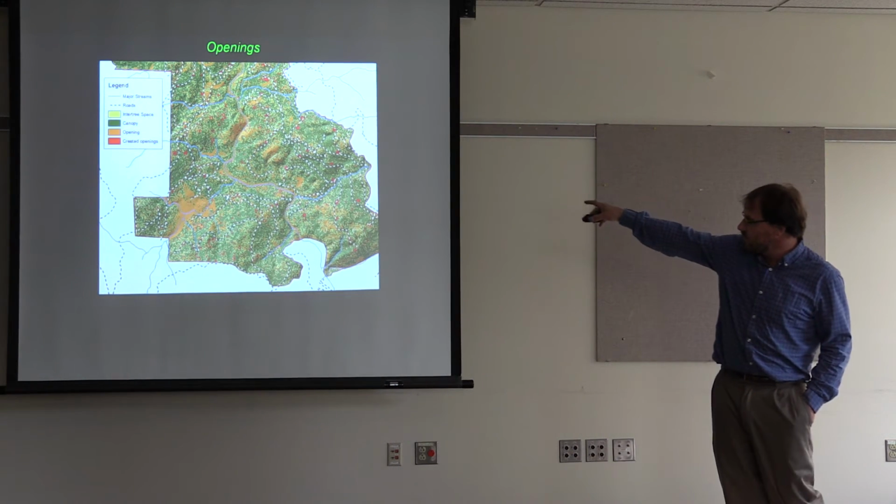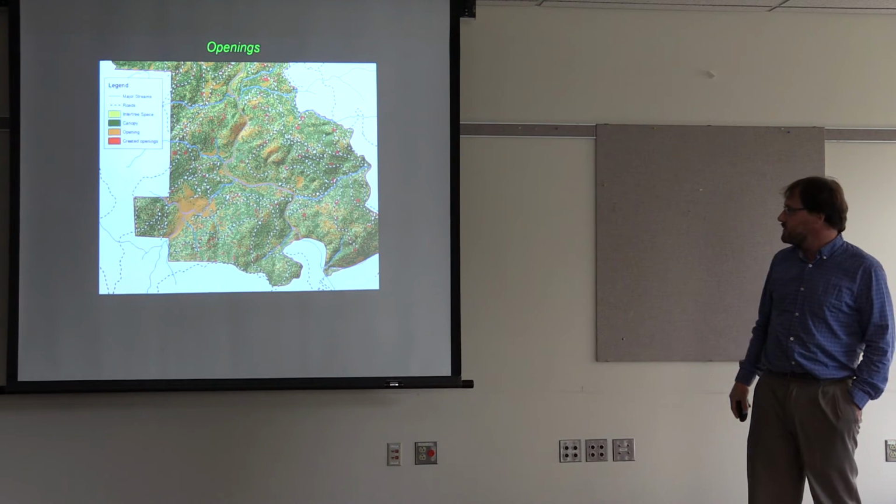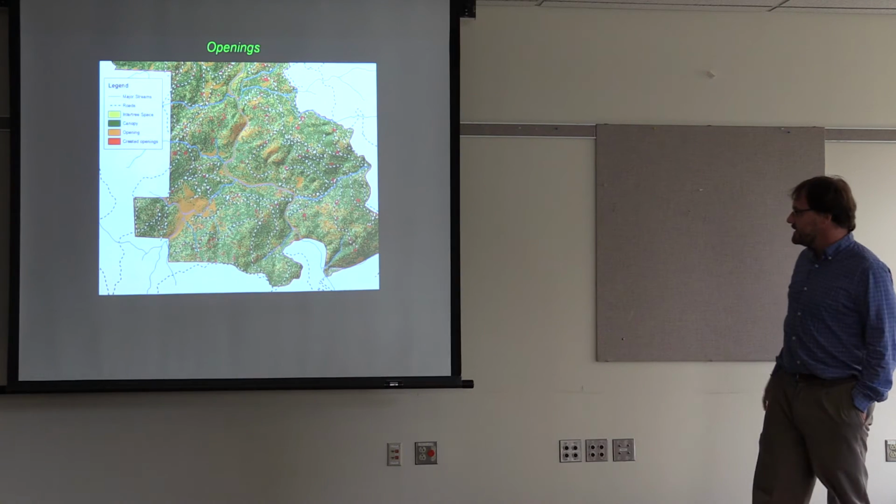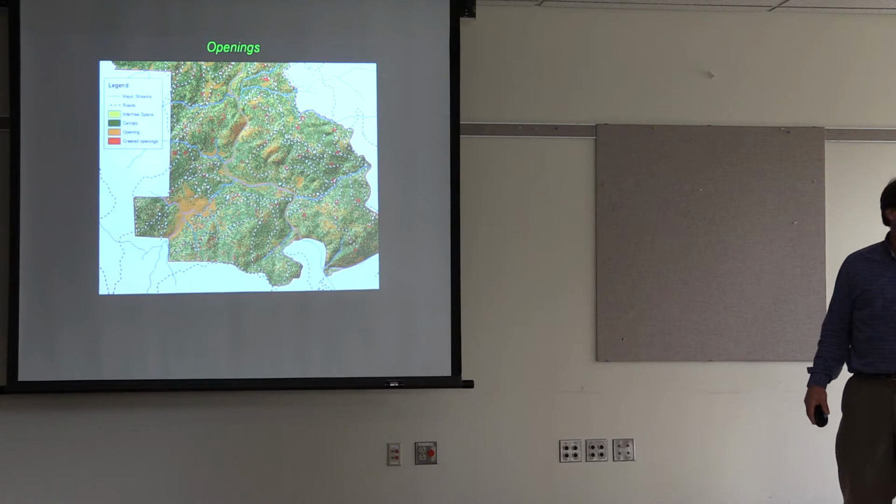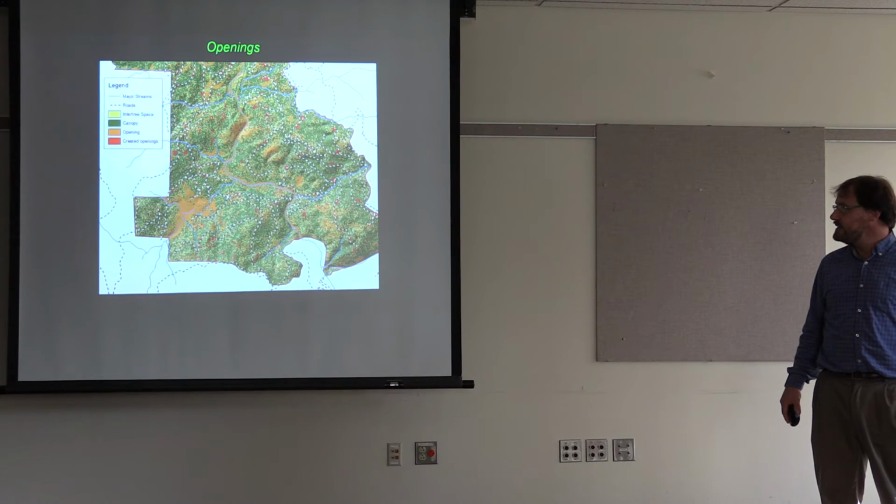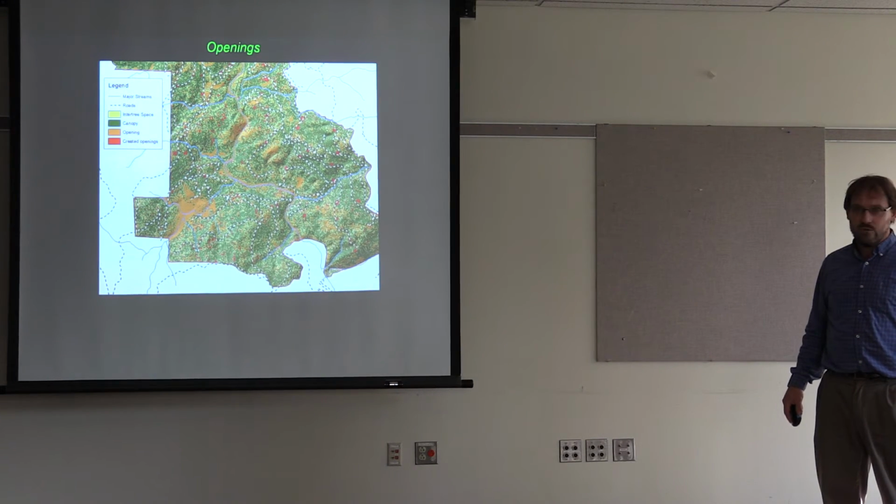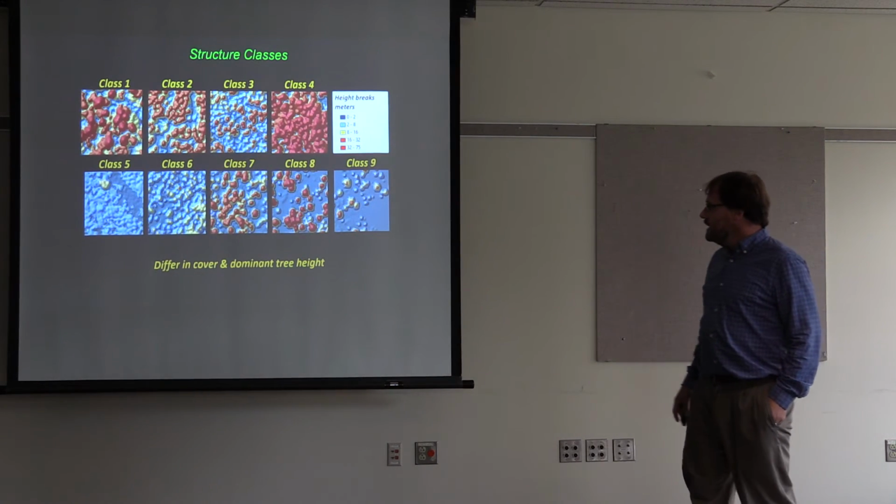So now you can see here the red are openings that got created from the treatments. And most of the openings are landings, as you can see there. But that was one of their goals, to create more openings, but they weren't sure to what extent they did. And I think they realized that they could have been more ambitious or aggressive here.